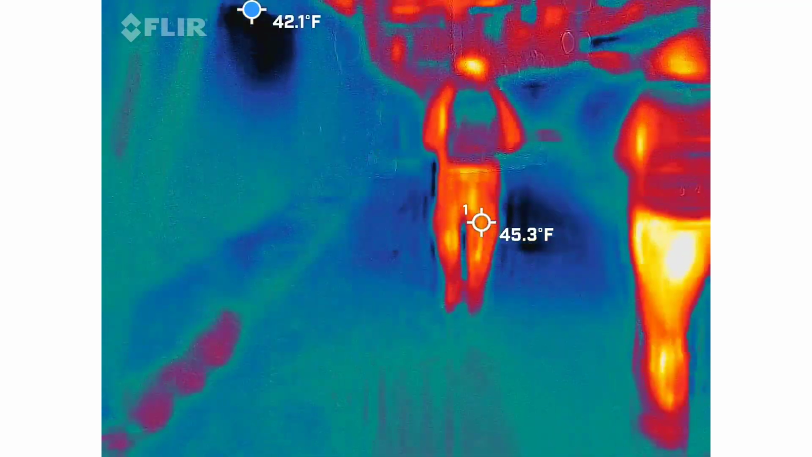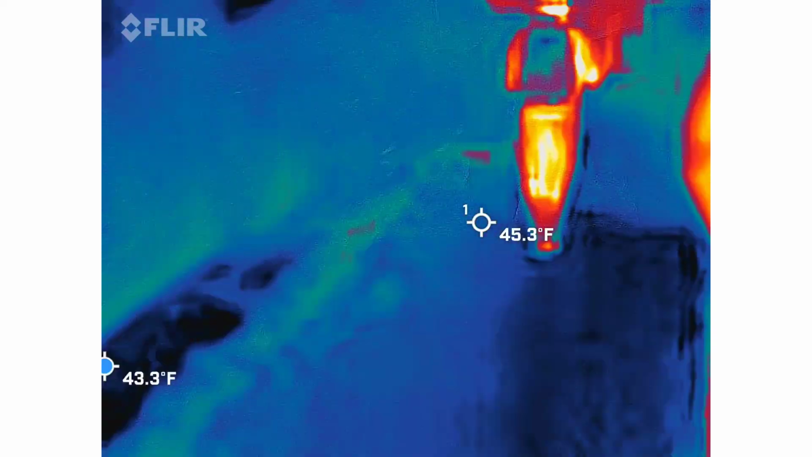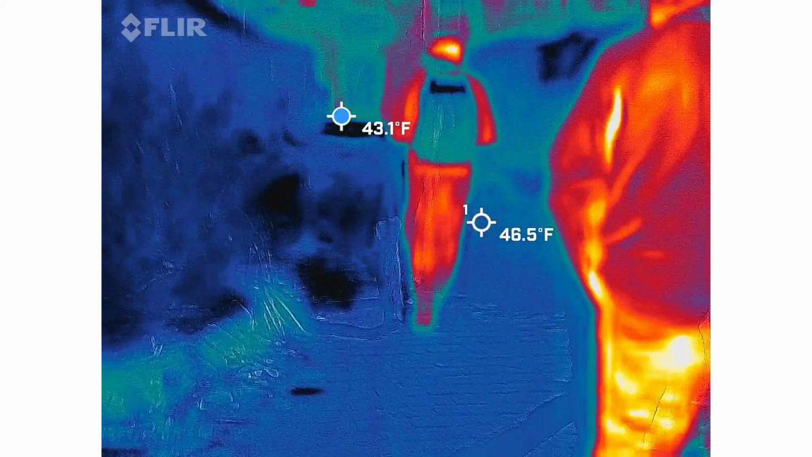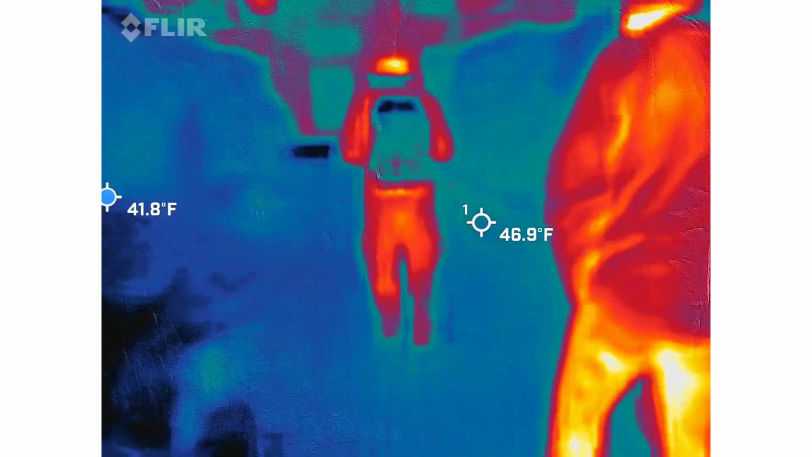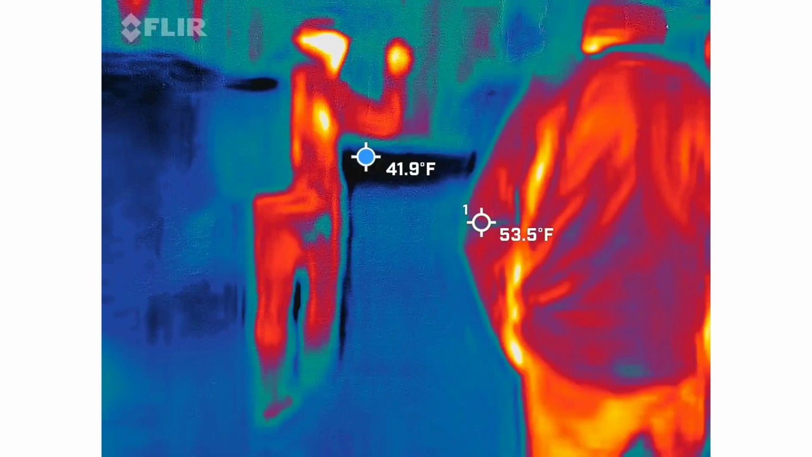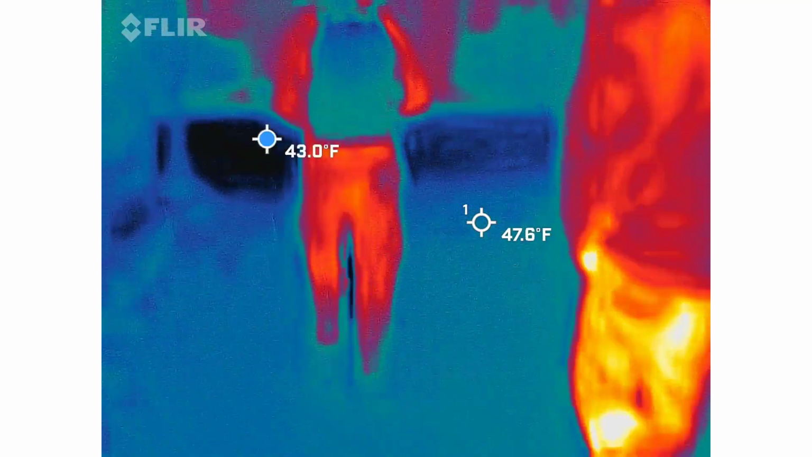So hard to like listen to this. Yeah, I'm sure. It's like really hard to focus on one or the other. At least for me. That was me excited, by the way. Stuff like that shows up, like we can't make that stuff up.